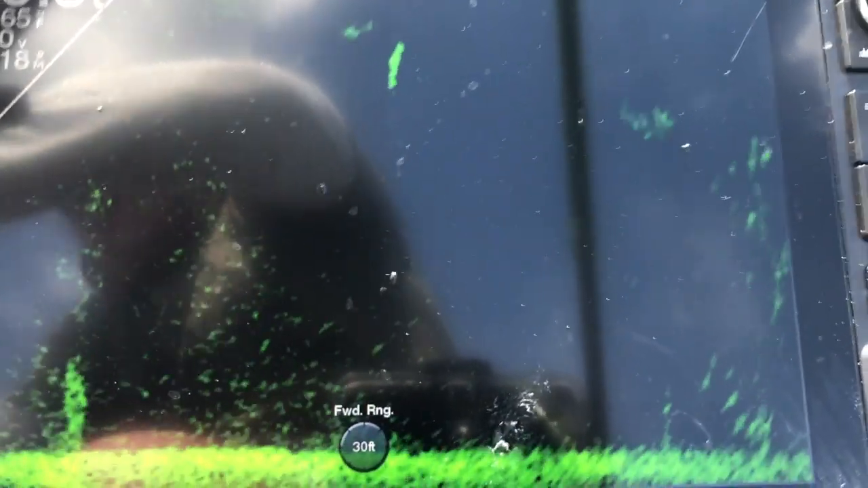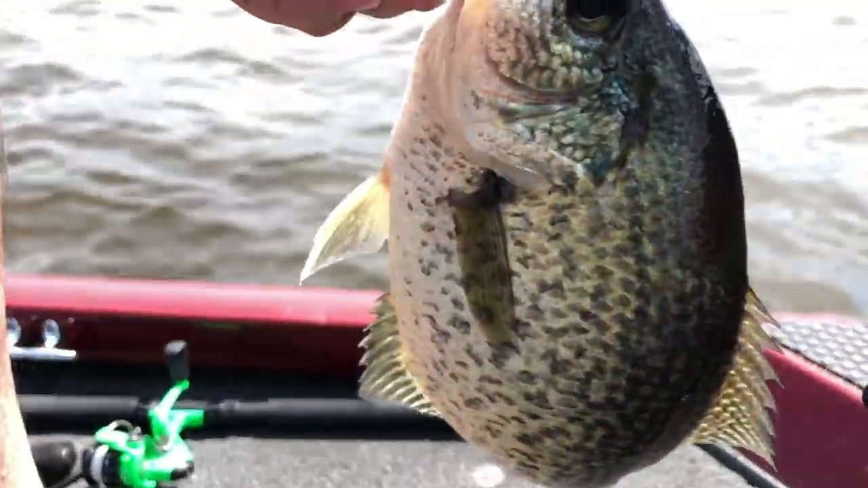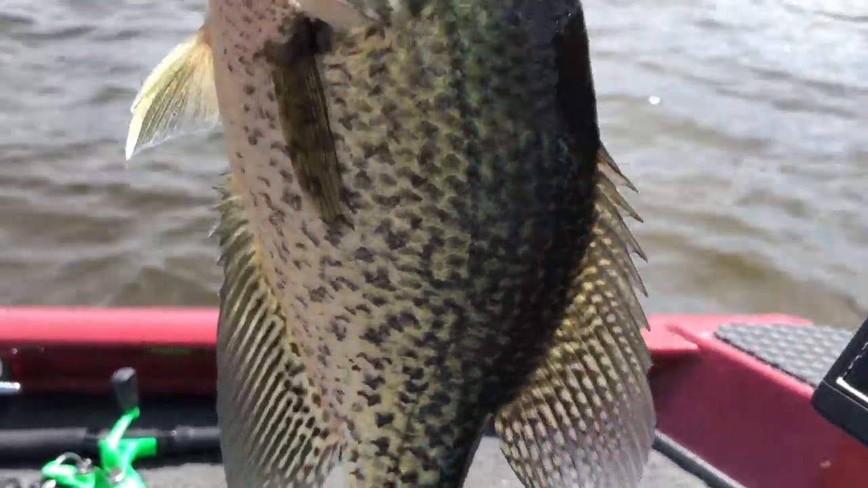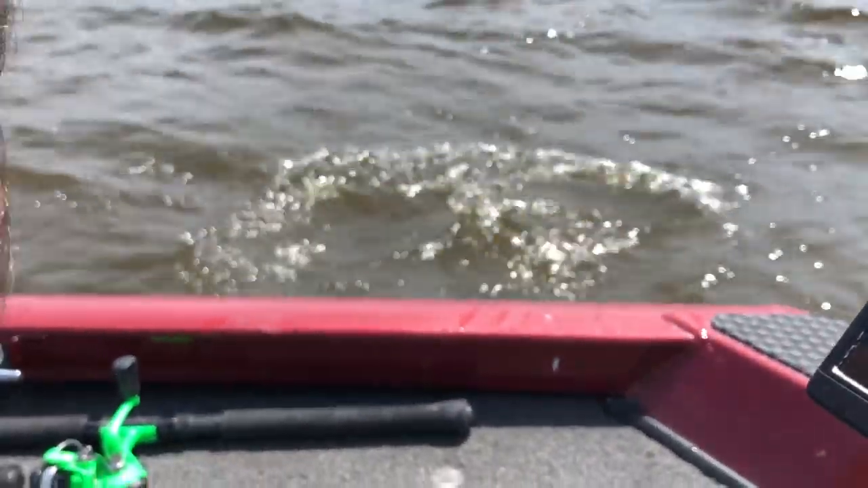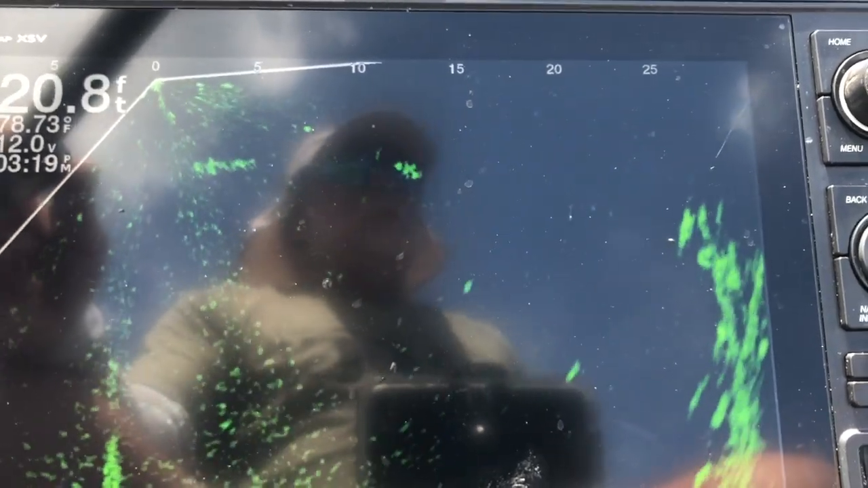Whoa. Sorry about the camera. Them black crappies, they fight and fight and fight. Y'all see what I see?